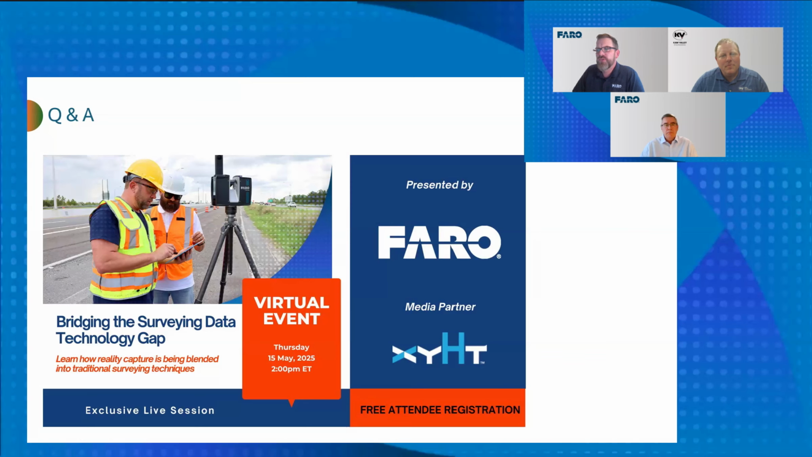How does Blink compare to the Focus? Why choose one over the other? Today was more focused on the Orbis, but the Blink is more of an imaging-based scanner. It's not meant for you to prefab things off of or use for redesign. It's more for a quick scan with really great imagery, with the point cloud behind it.